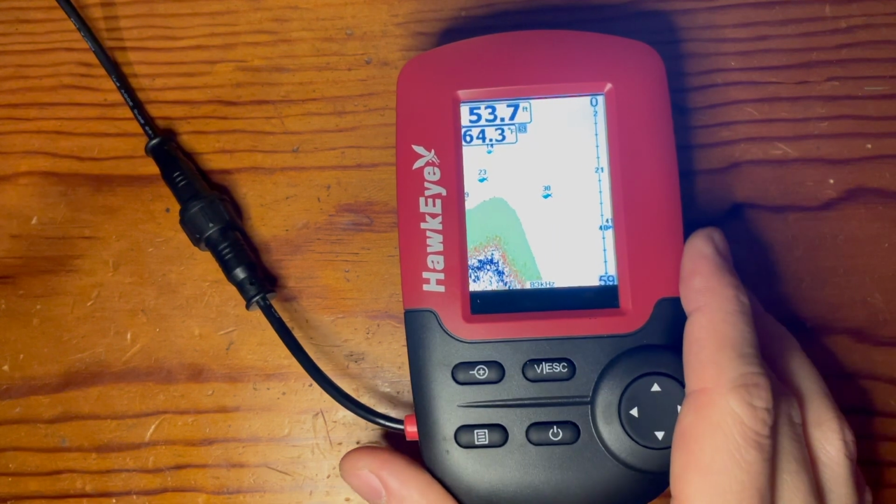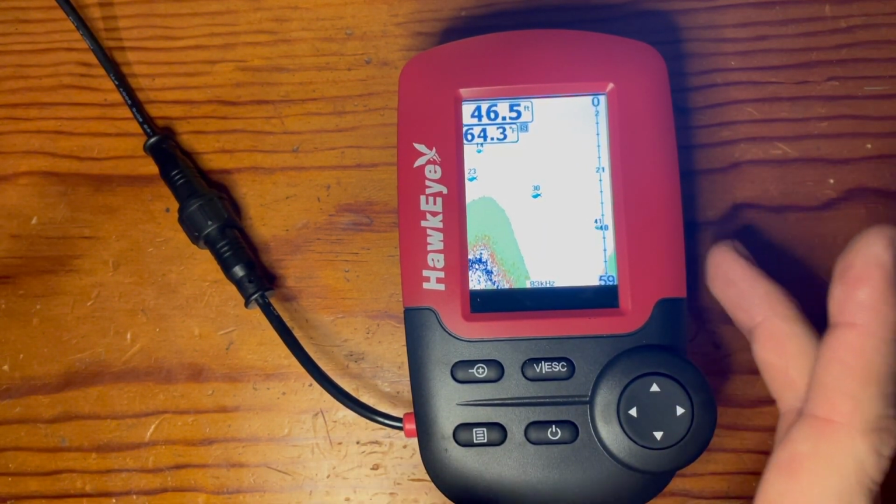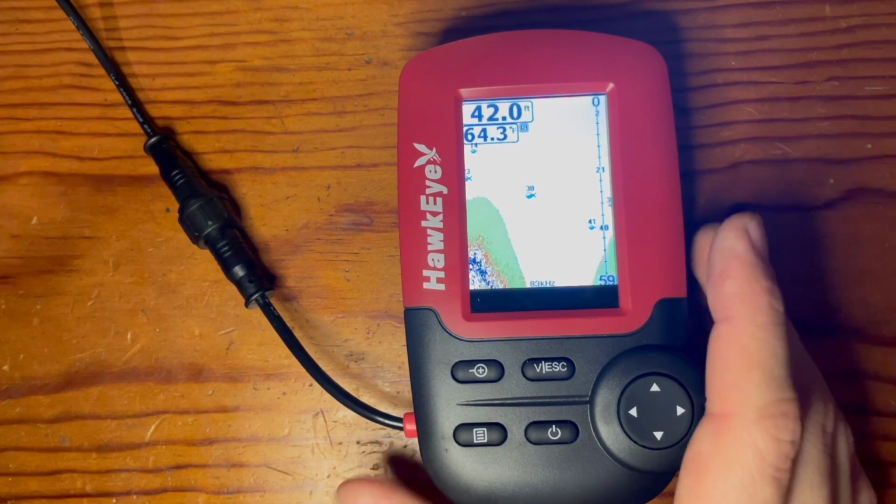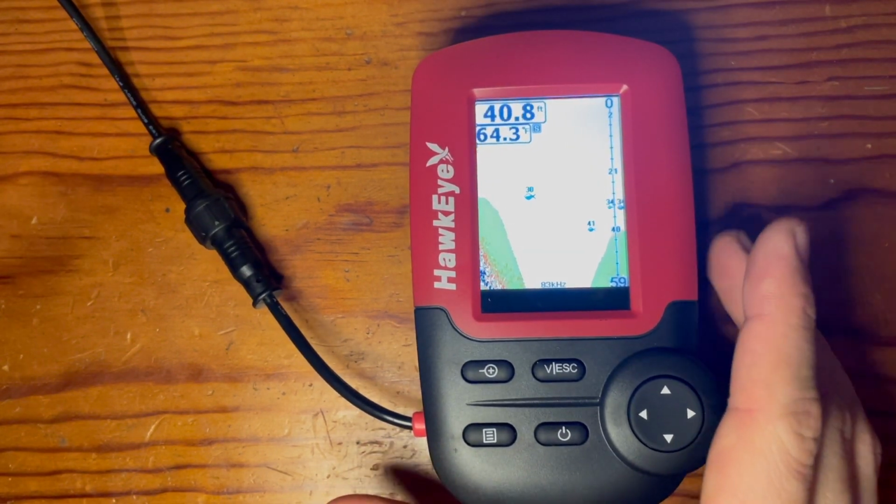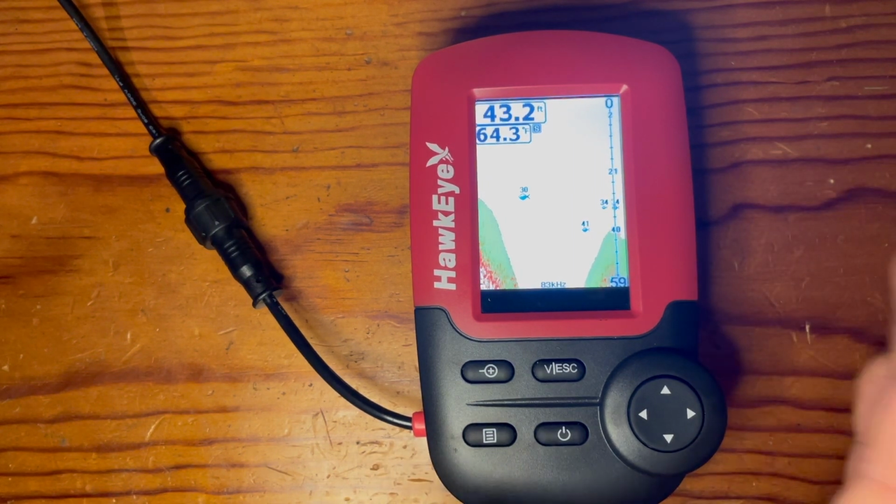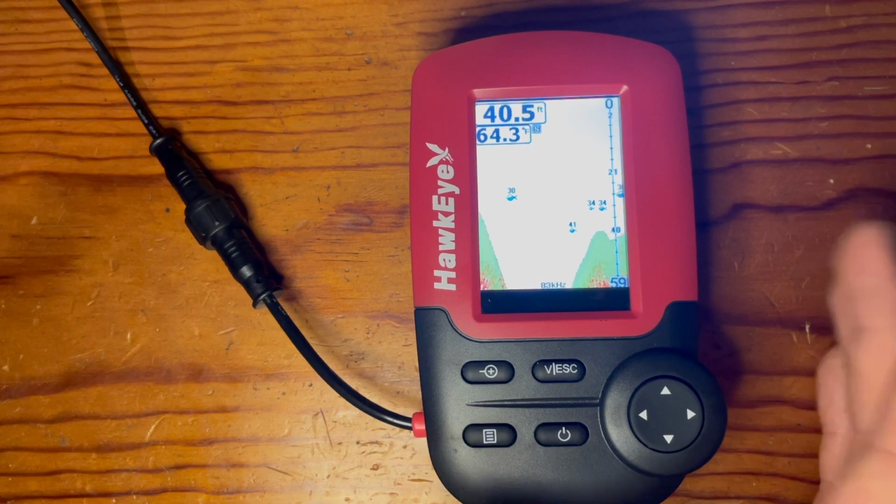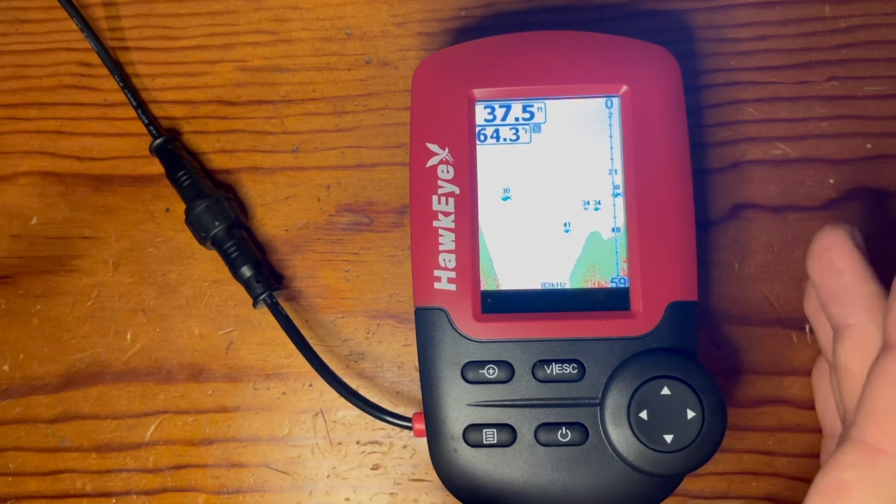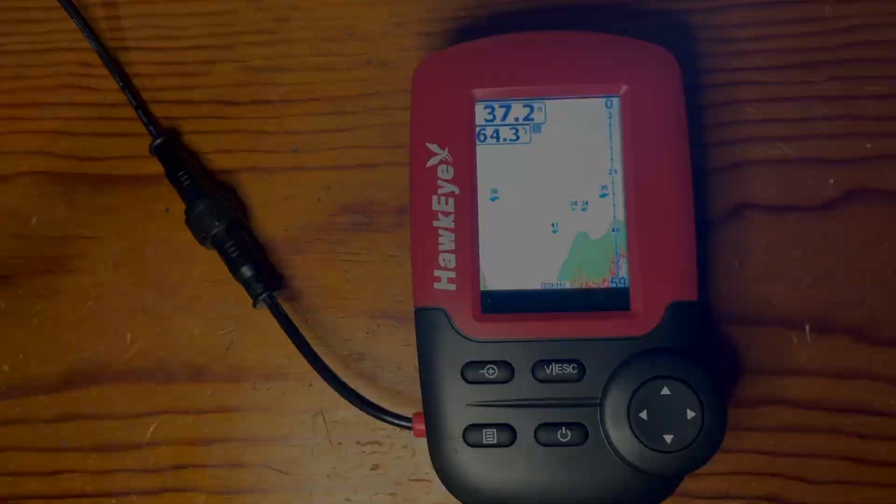If you're storing this for a long period of time or really storing it at all, to prevent any like battery leakage or corrosion, remove the batteries from the unit itself. Try to store the fish finder itself in a dry, cool place, never exceeding the temperatures of 120 degrees. Extreme temperatures can have the possibility of damaging the unit itself.